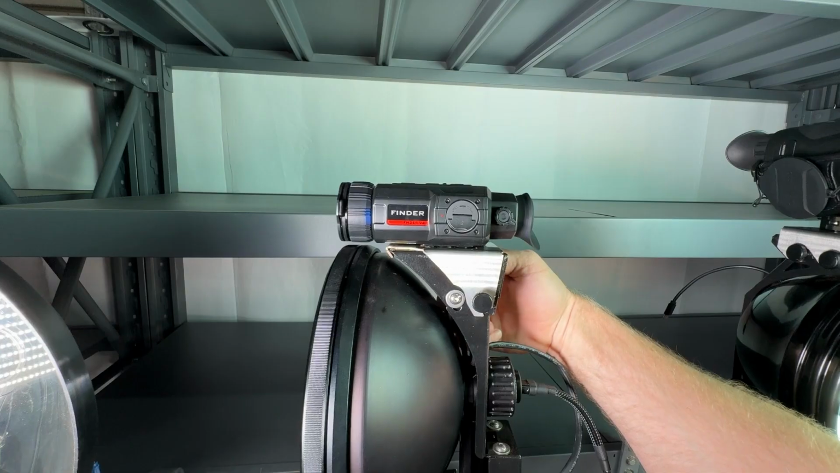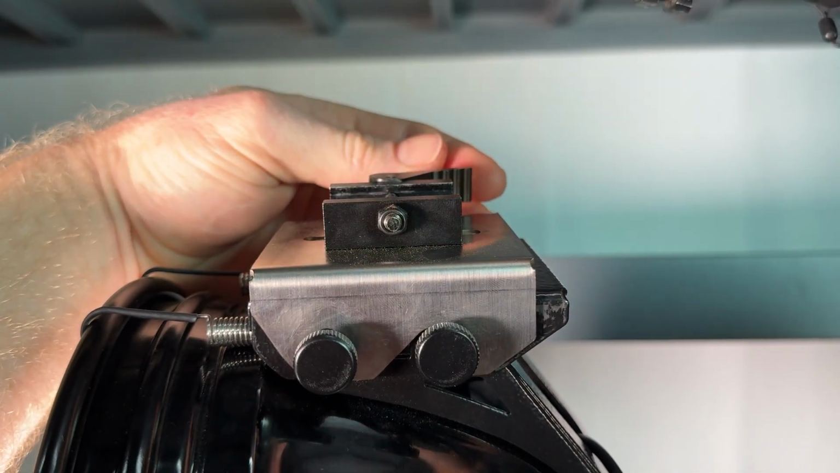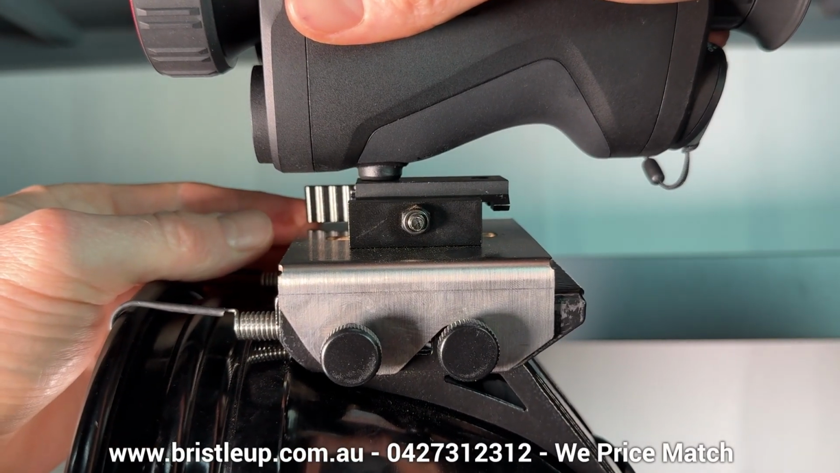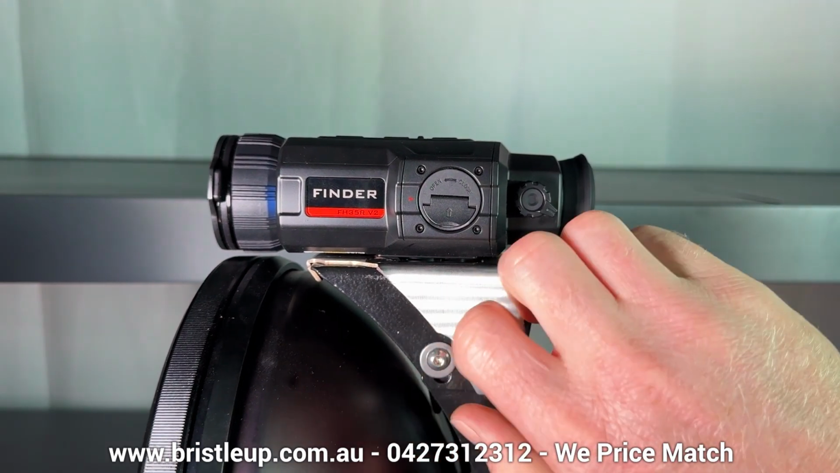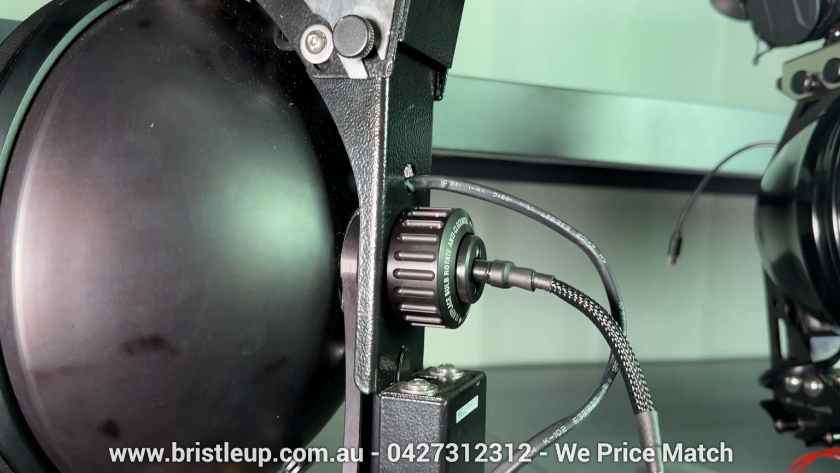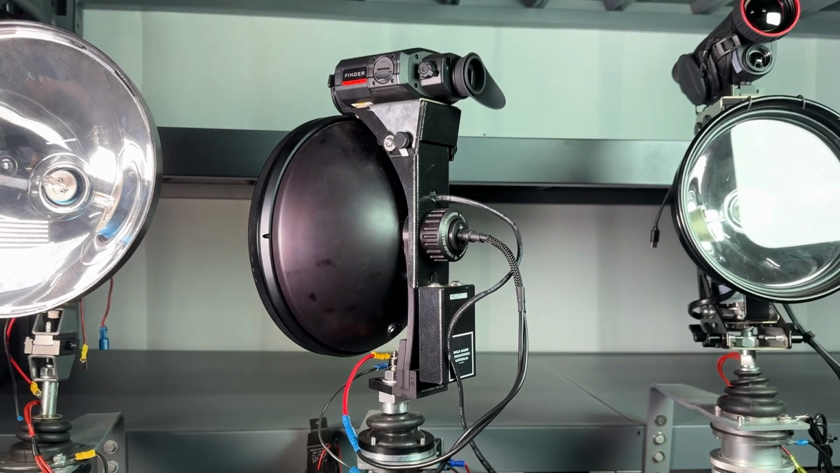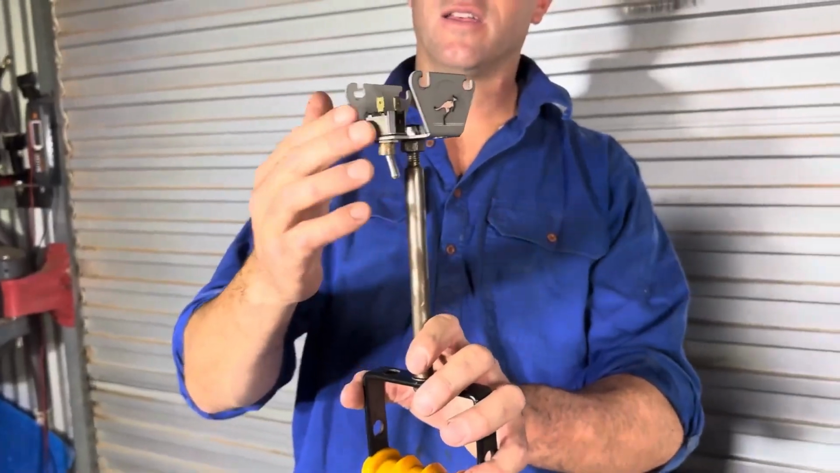If you don't like their quick release, you can still attach a smaller footprint quick release such as a Smart Rest one. Some people prefer this and it makes it easier to use by hand. Upgrade kits are available for their old brackets, which is awesome. The only brackets that mount a little different are for the firelight spotlights. These will be a two-part system, one bracket for the thermal and one for the spotlight itself.